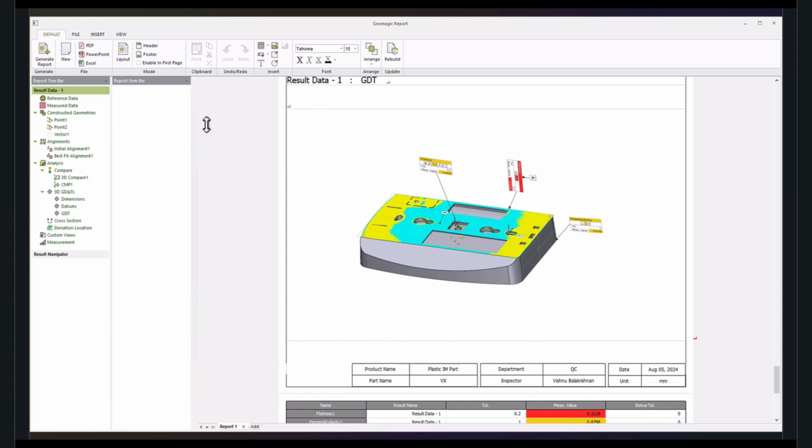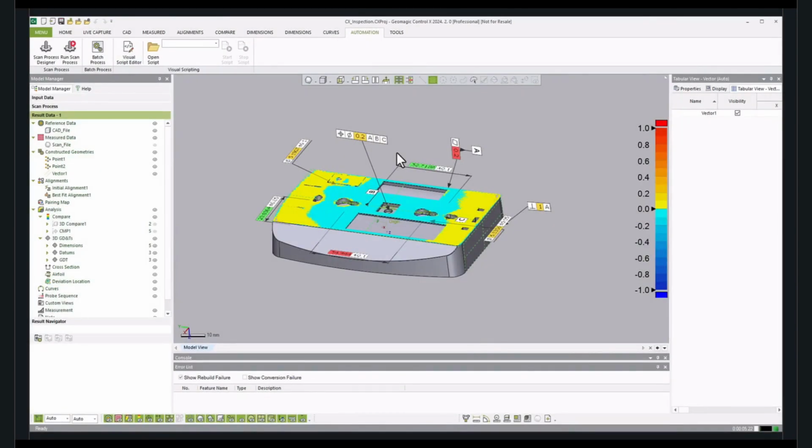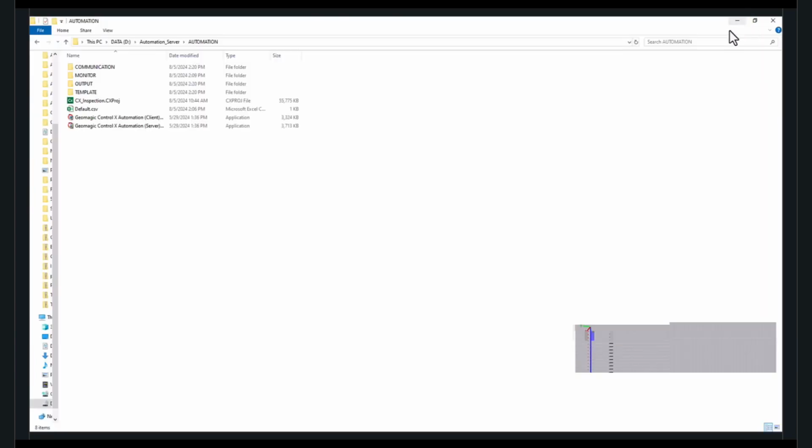So now we saw how easily and intuitively we can make use of the Control X software to generate our report and go from CAD and scan to a complete inspection report. And since we have performed this process one time, we can use the embedded automation capabilities within Control X to perform this process in an automated manner.